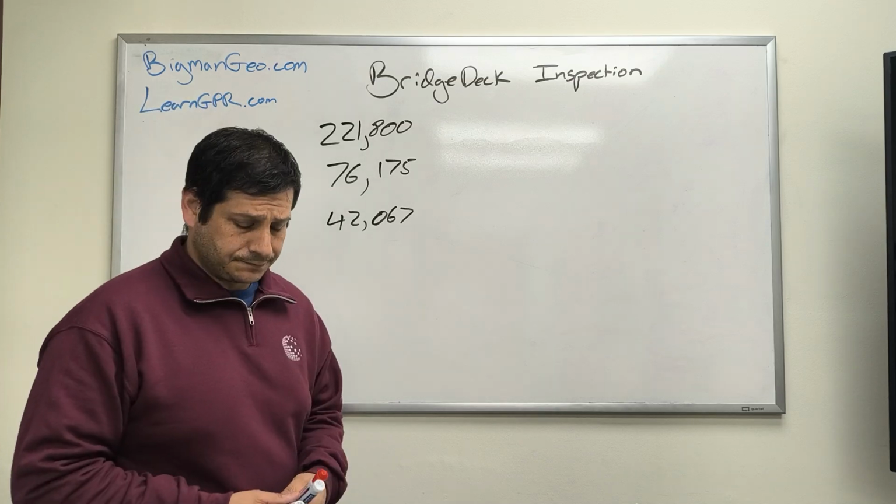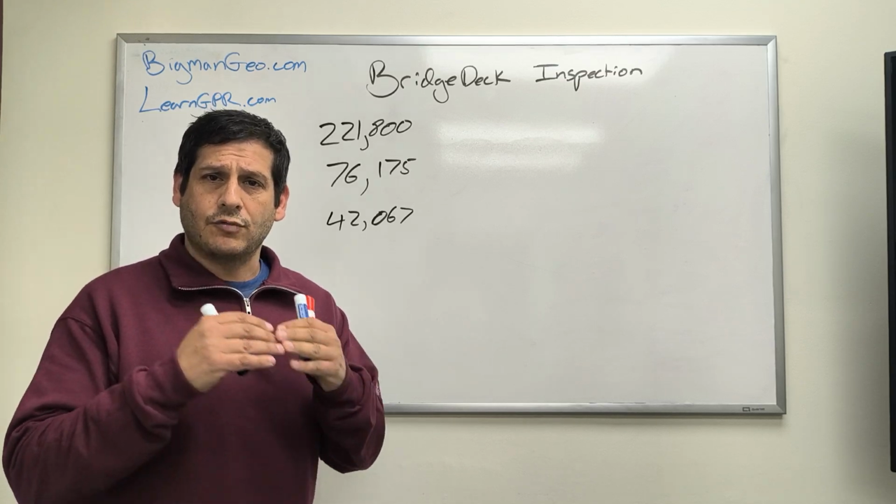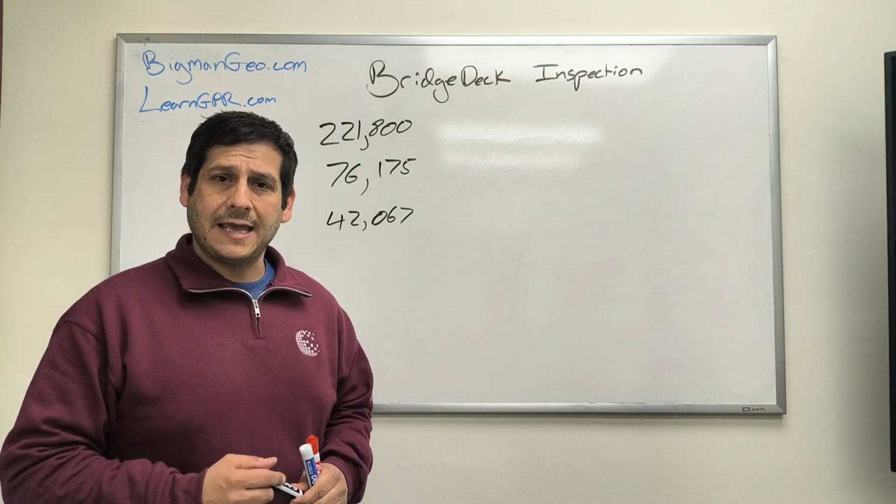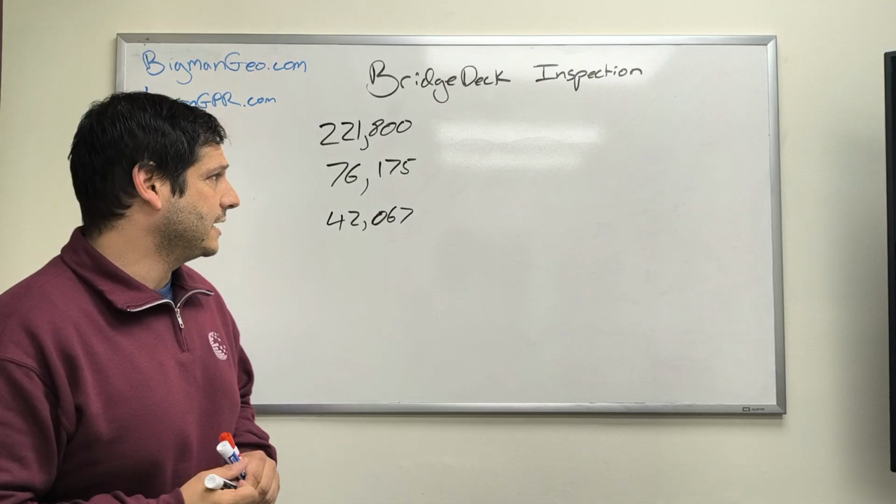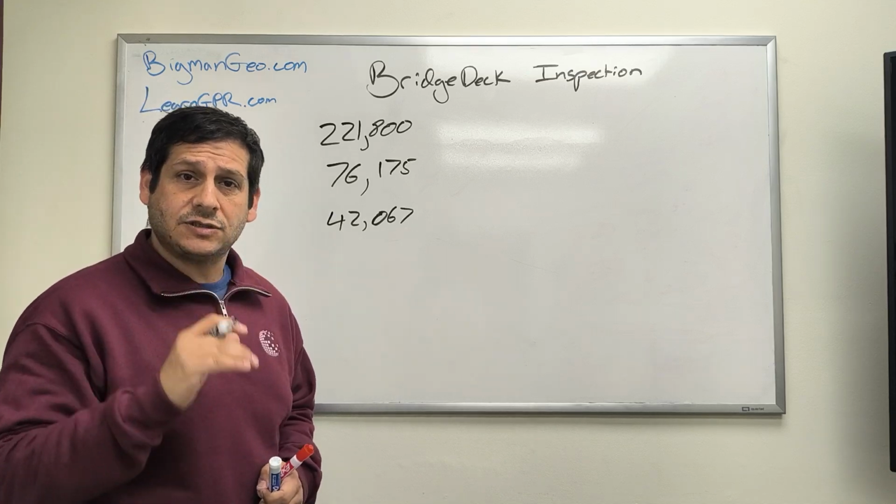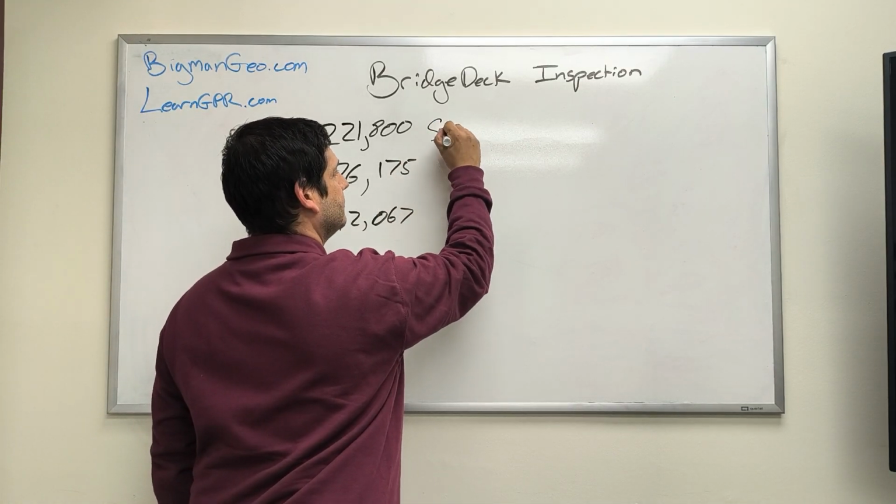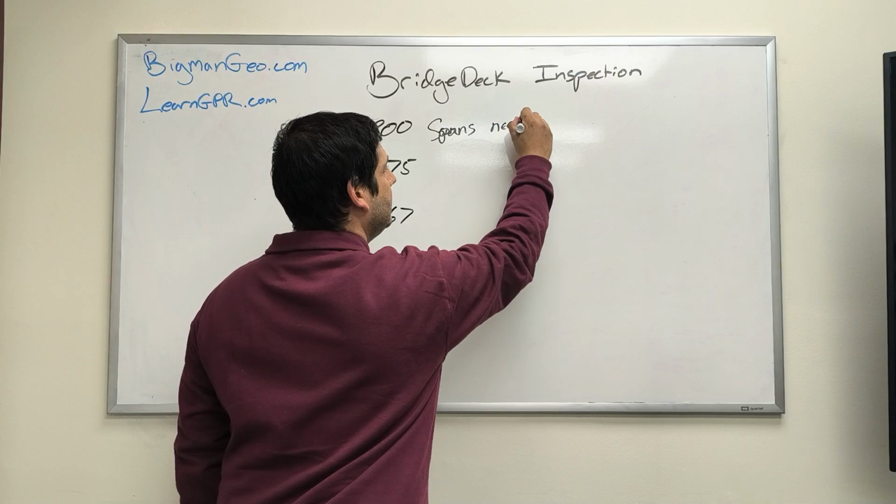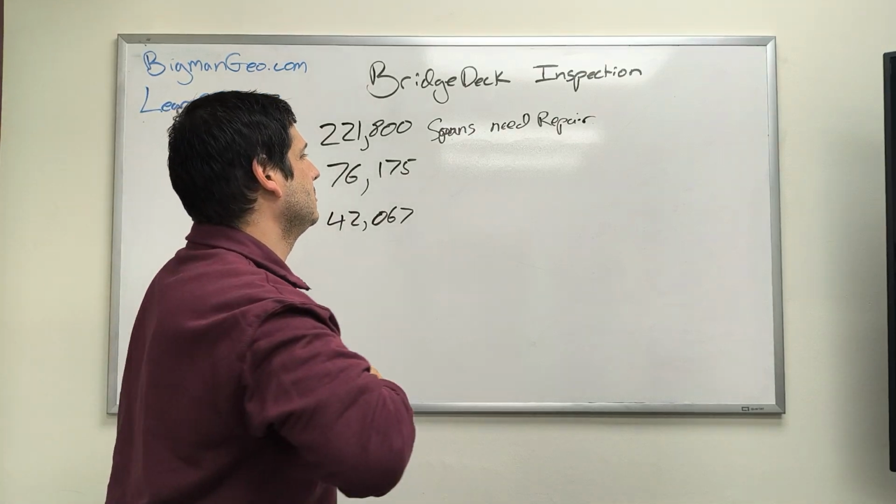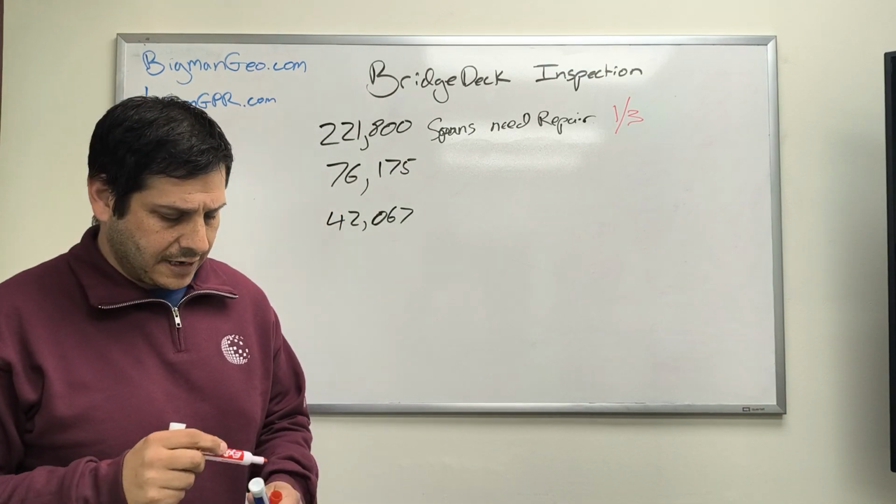So start out with some statistics. In the American Road and Transportation Association's 2024 report, they came out with a series of stats on the problems in bridge decks in the US. So first they found 221,800 spans of bridges need repair. That is 1 in 3 bridges in the US are in need of some sort of repair.